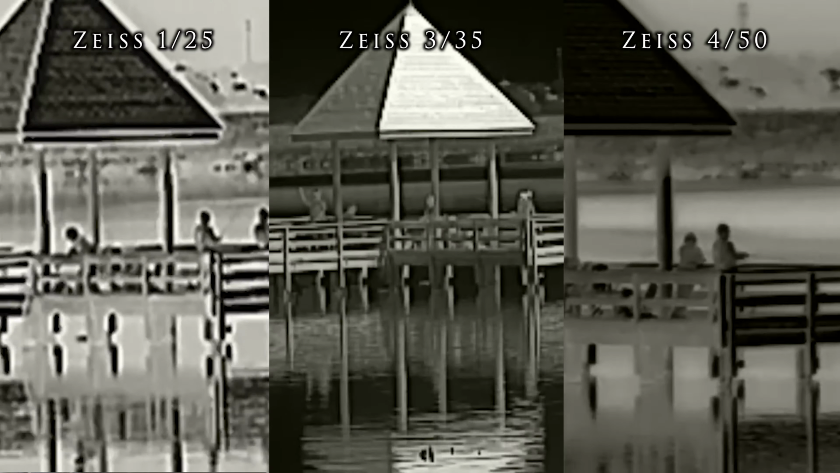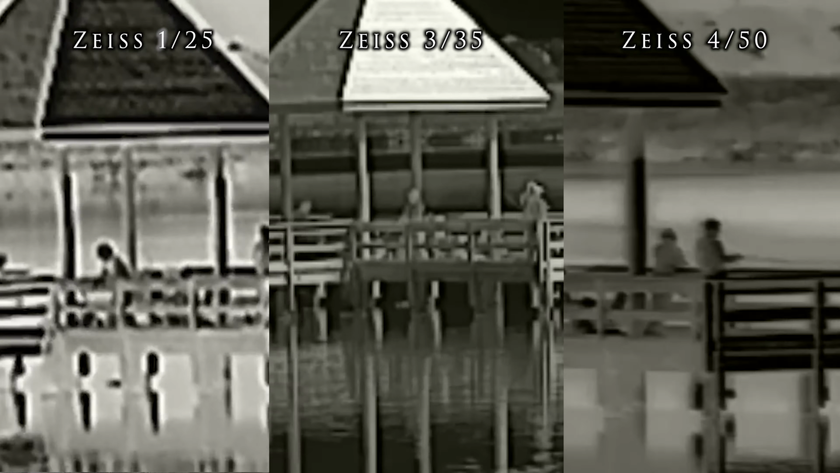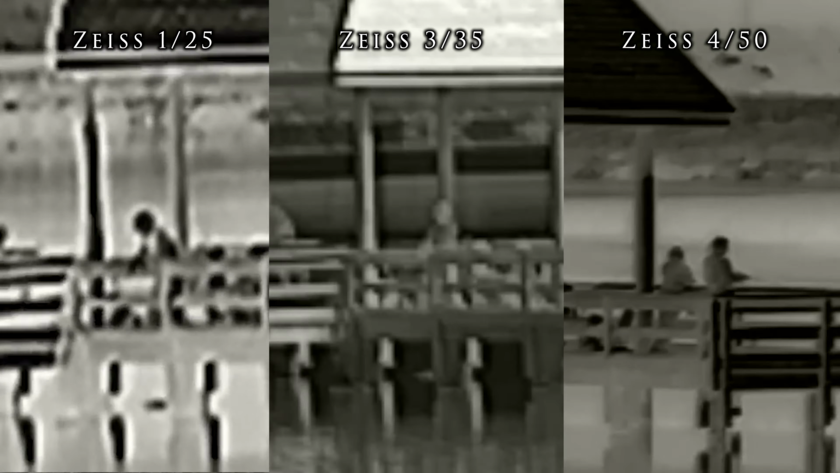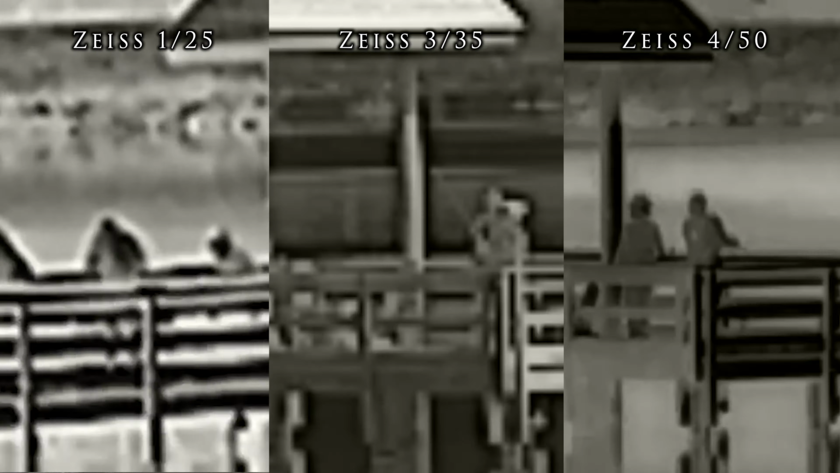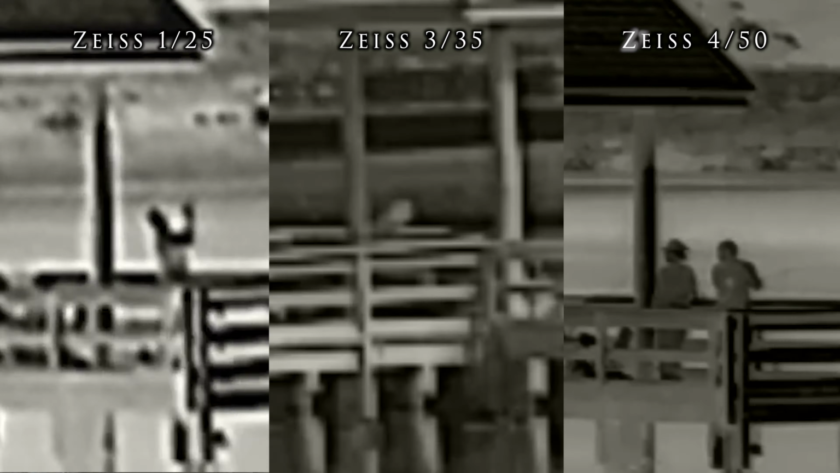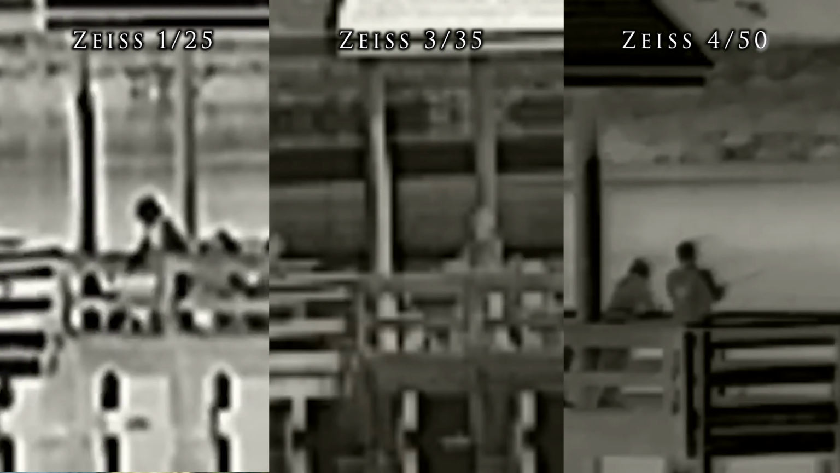Moving to zoom and focus, we noted the focus capability across all three devices that we loved, and all three devices also have the same 4x zoom with that 0.5 zoom increment. Now the better sensor of the 450 makes the zoom function far more usable. The 384 sensor can't really do much beyond 2x, and going further results in a pretty mess of pixels. So you could tell if somebody was out there, but not what kind of hat they were wearing.